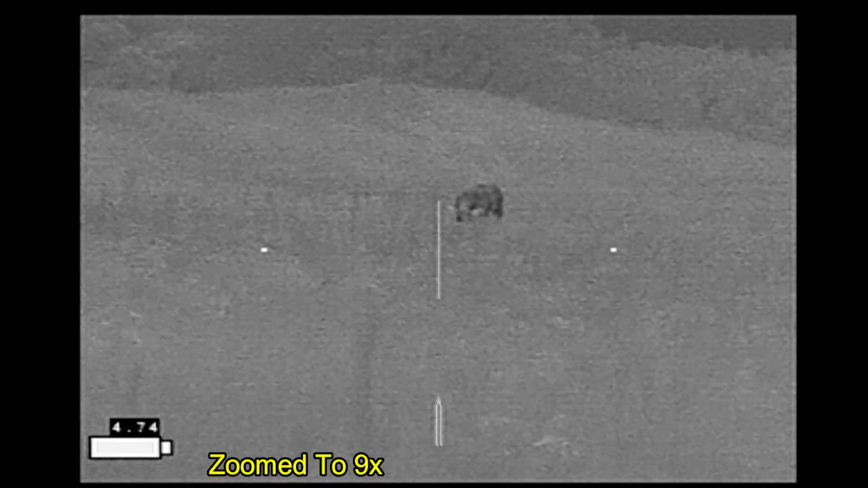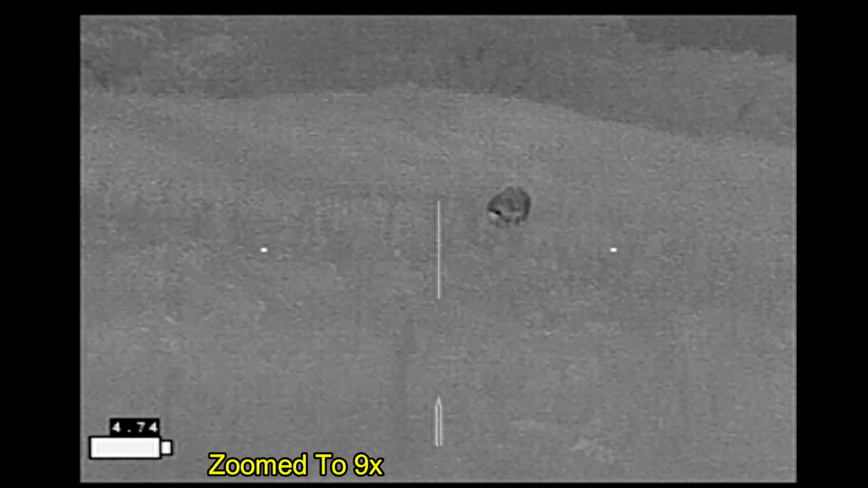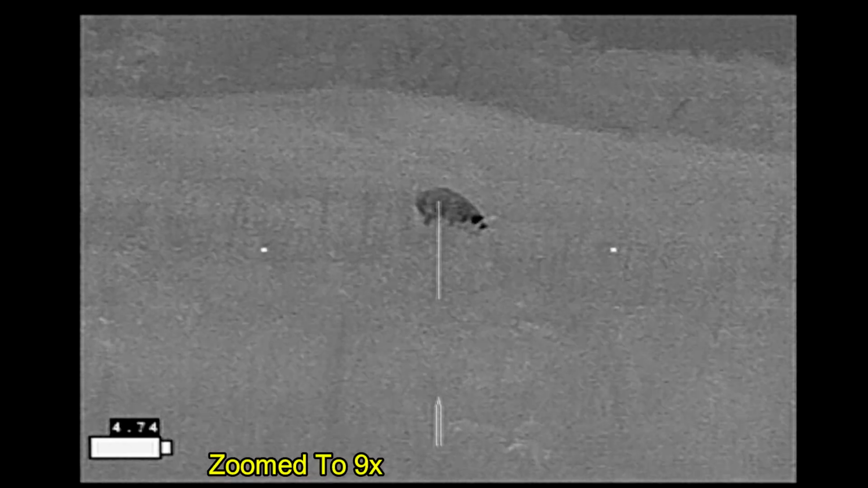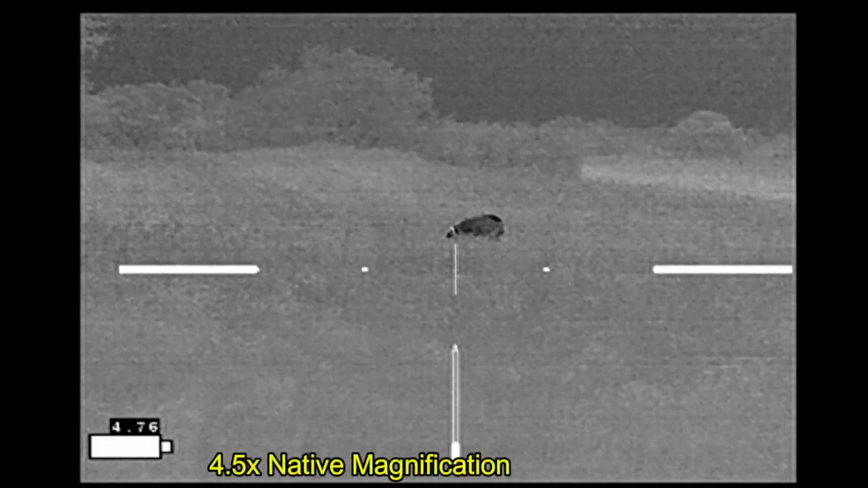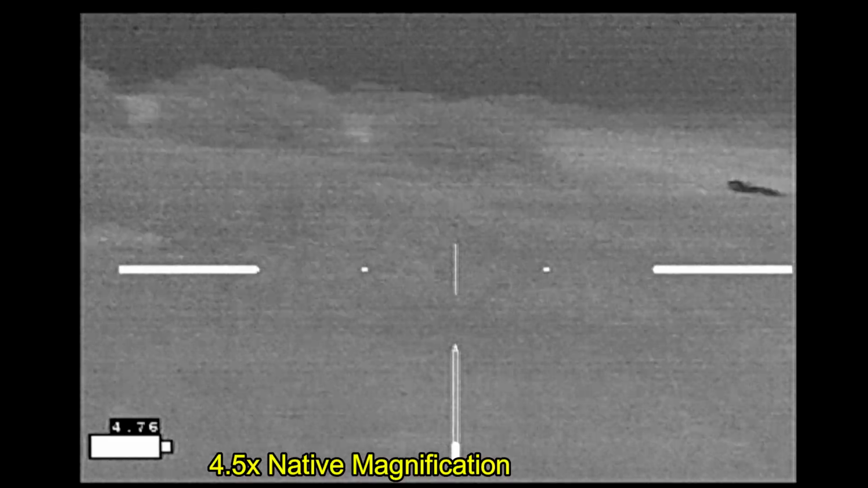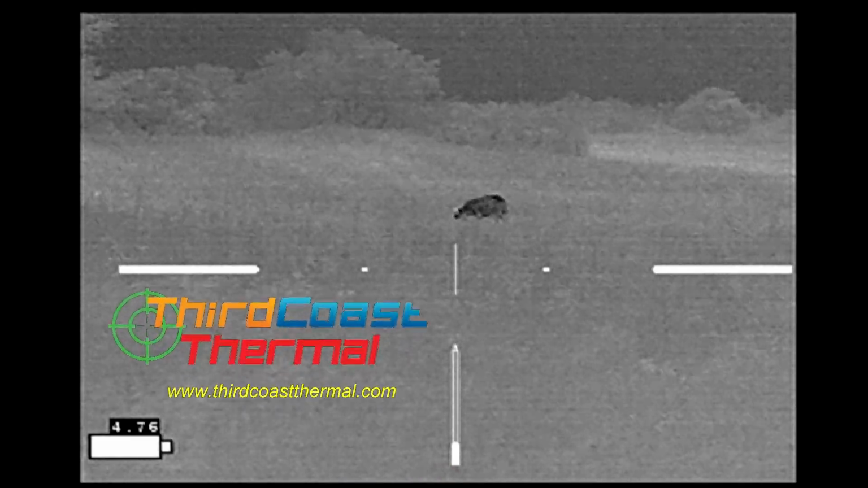I've been checking the animal along the way, still haven't gotten a good identification of it. Now I'm about at 130 yards, and I'm just going to stop and watch, wait for it to turn, and that's a hog. And here I've actually advanced about 20 yards further in, but reduced the magnification, doing a scan of the area to make sure the cattle are off in the distance.